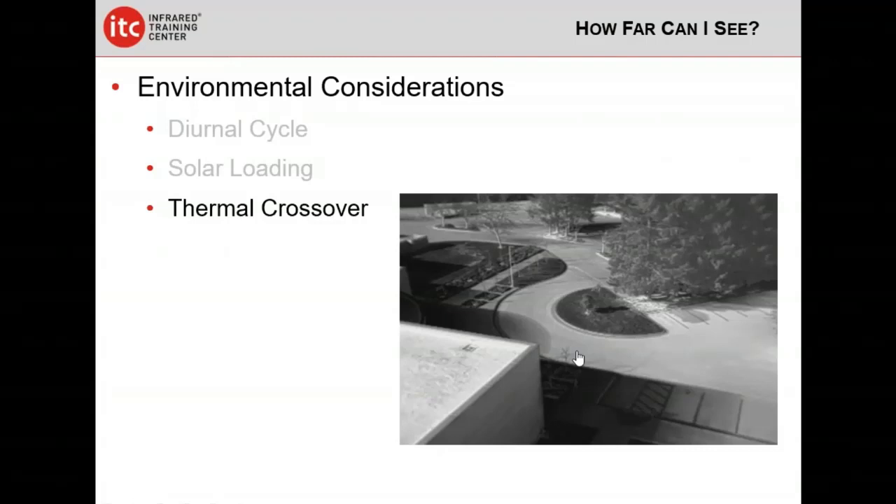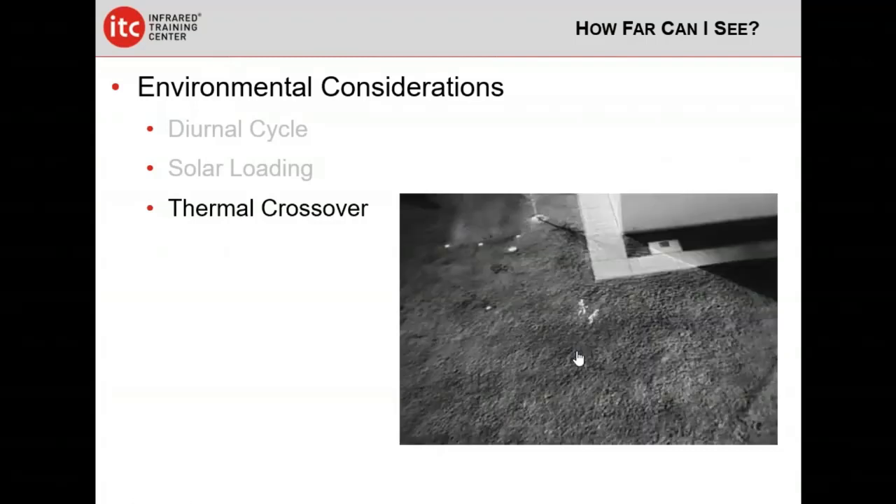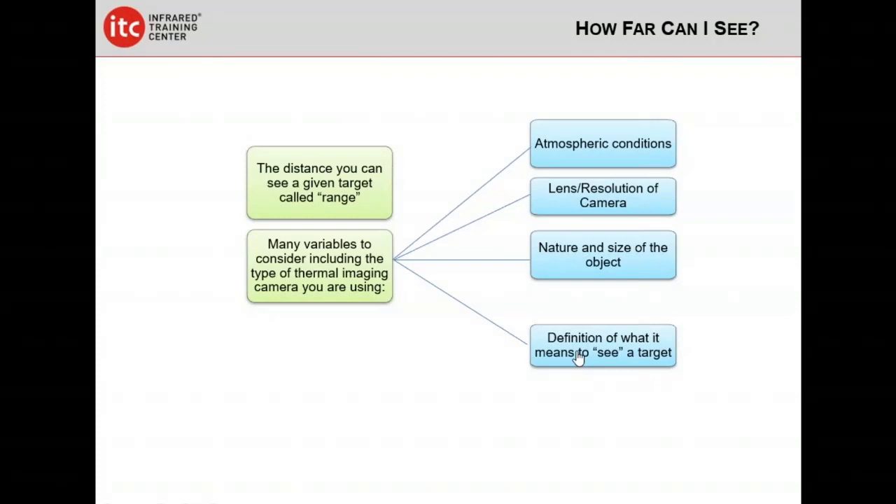These are things that are going to influence how far away we can see a human target. All right, so let's get down to this. How far can we see? Well, as we've already talked about, there are a lot of things that are going to impact this. First off, the distance at which we can see a given target is called its range, or more specifically, as we're going to talk about here in a second, its detection range. And there are a lot of variables that go into that.